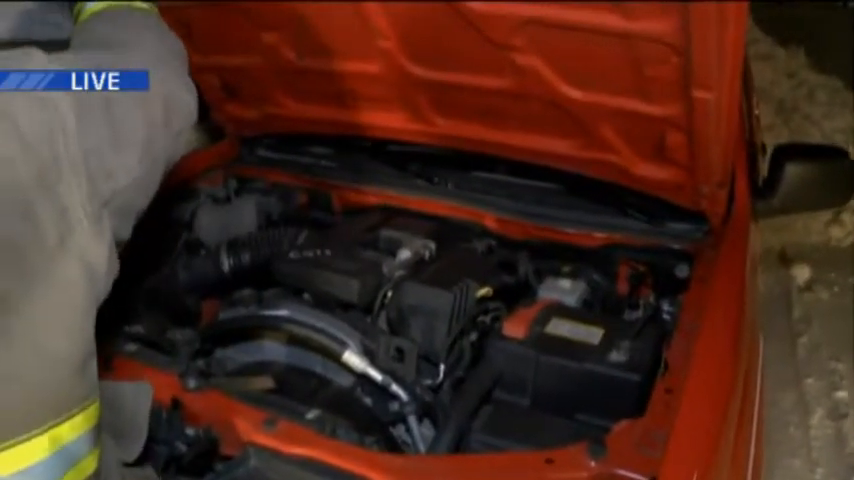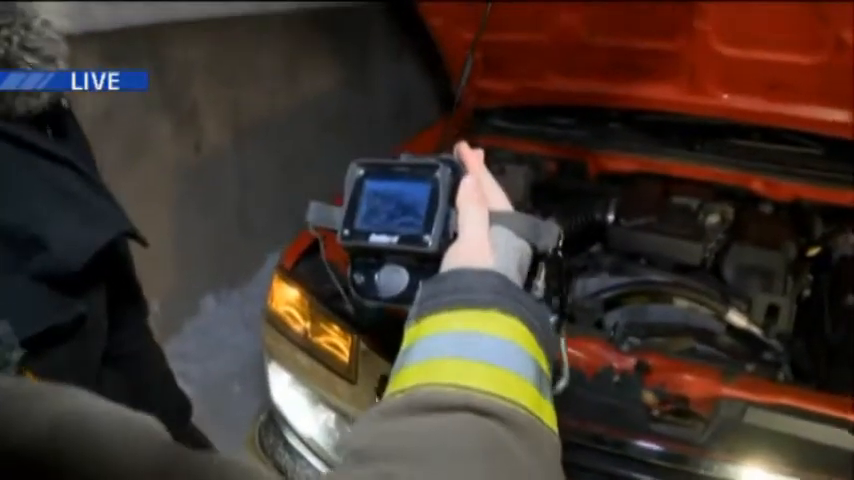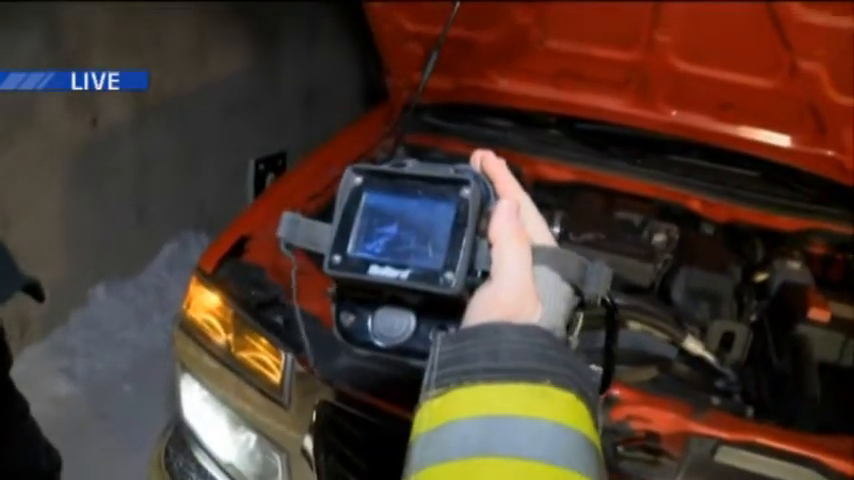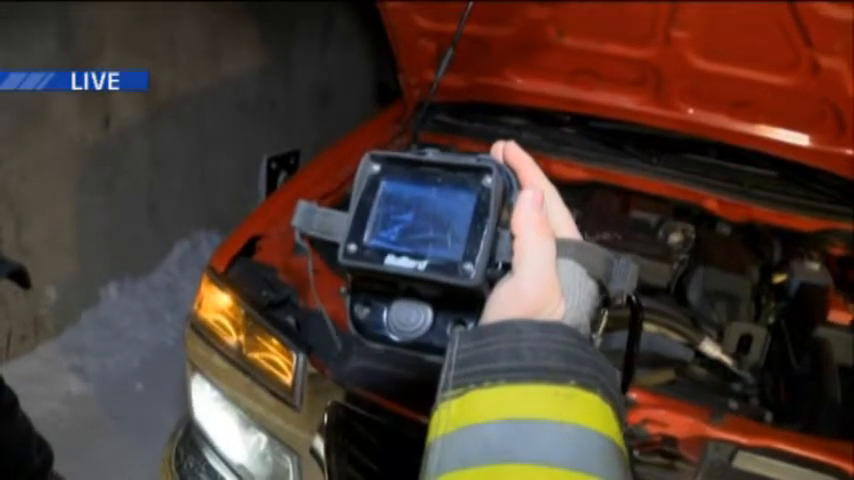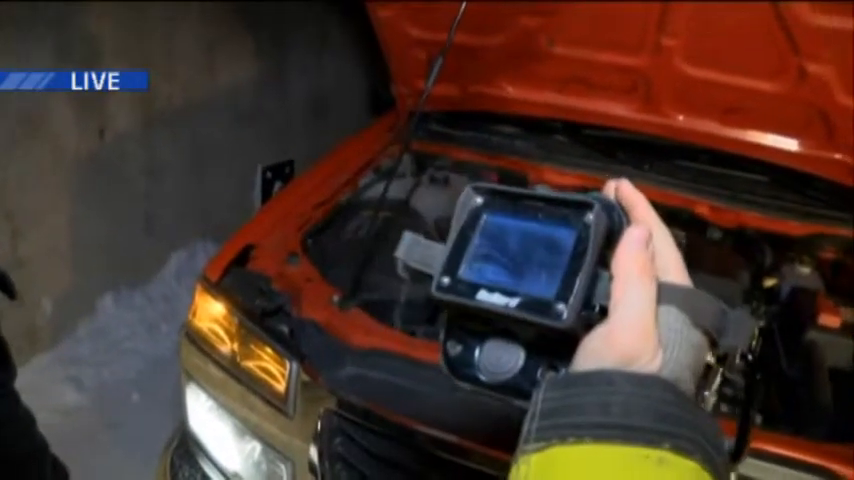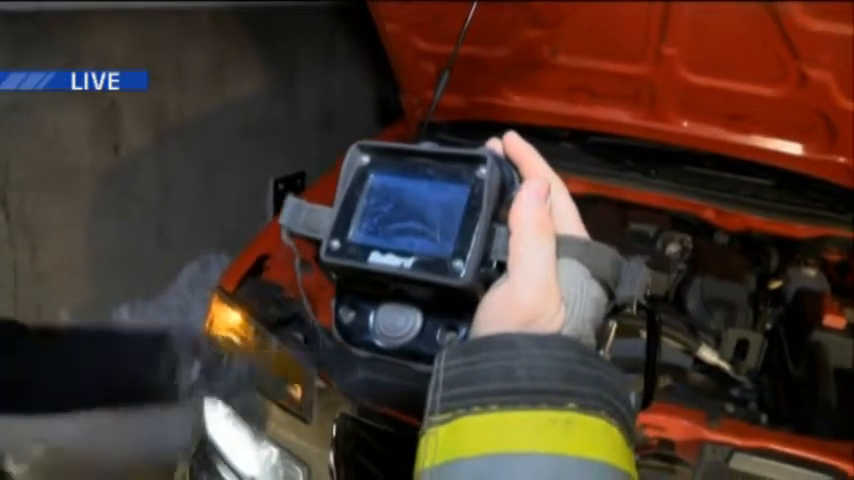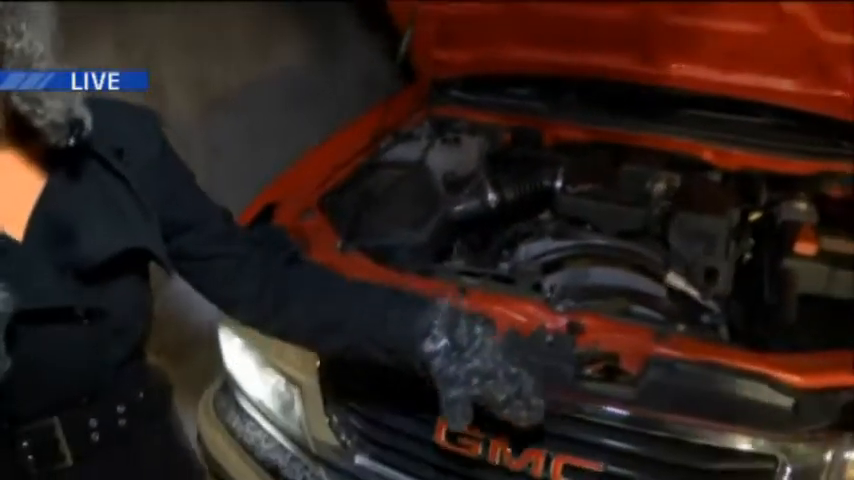Drop it a little bit there. So you can see where the dark spots are on your engine, and the white spots are where the engine's starting to warm up. It takes a little while, and also like your battery, the colder it is, the harder it's going to turn over. And how long has this car been warming up? About 20 minutes now.